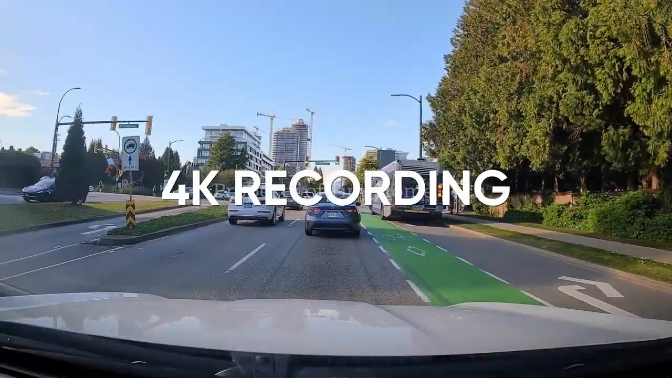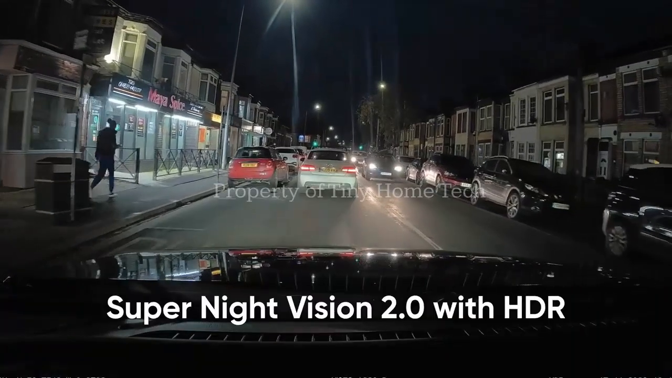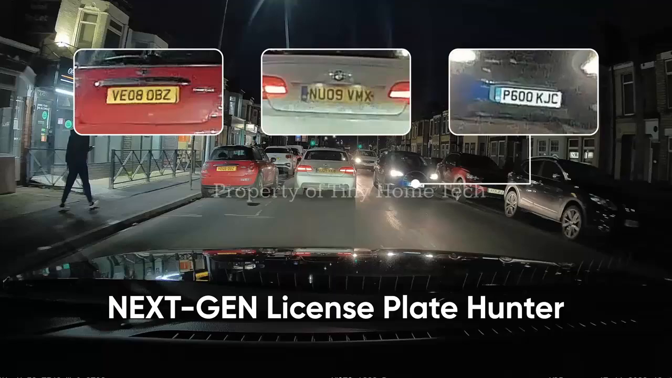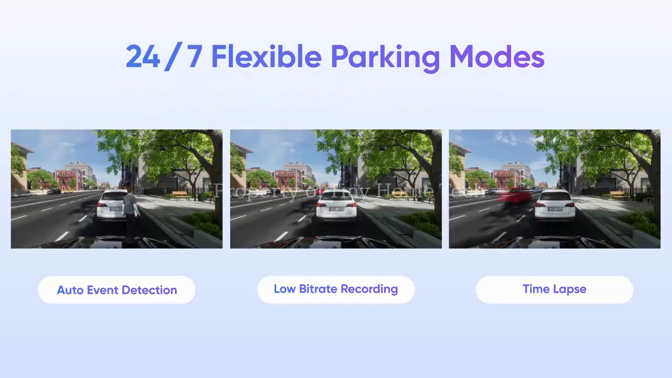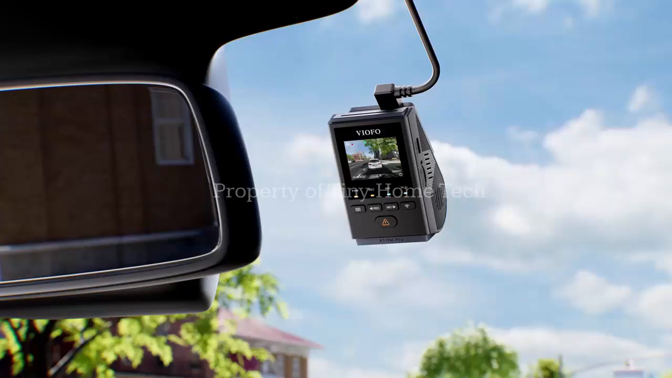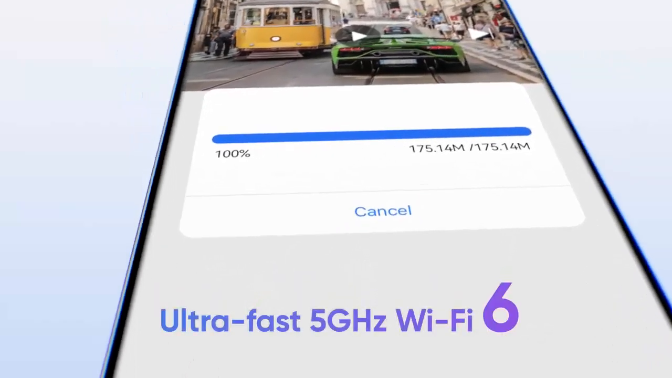Priced at $189.99, it's currently available for $139 during Viofo's holiday sale, making it a strong value proposition. With modern connectivity, reliable 4K performance, and a competitive price, the Viofo A119M Pro stands out as a compelling choice for drivers who want premium features without overspending.